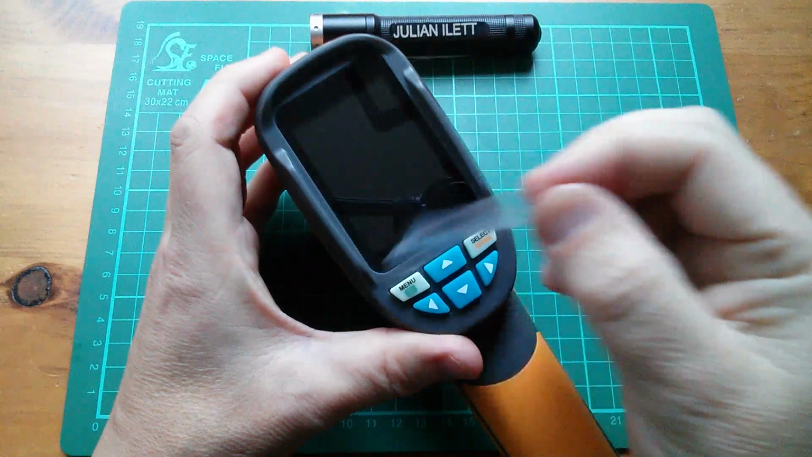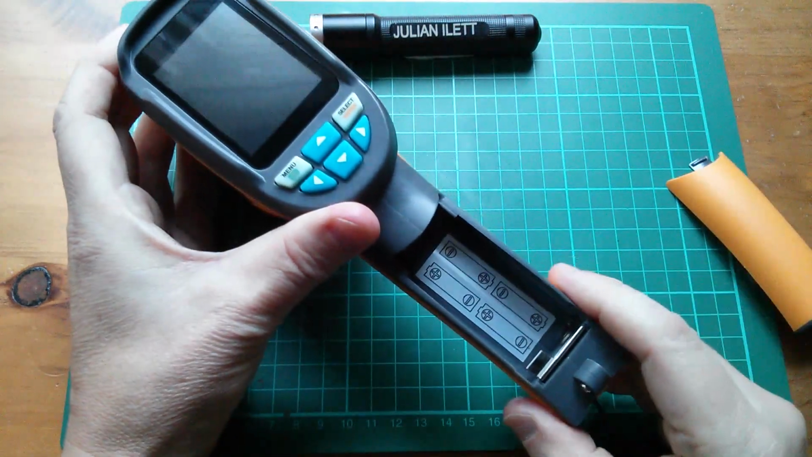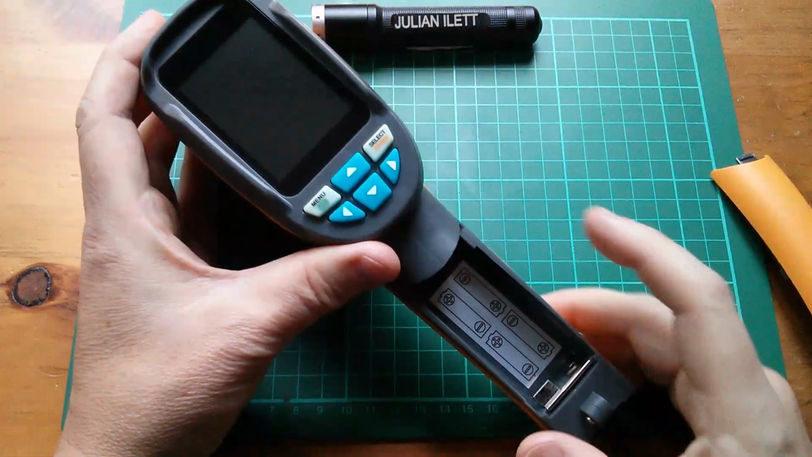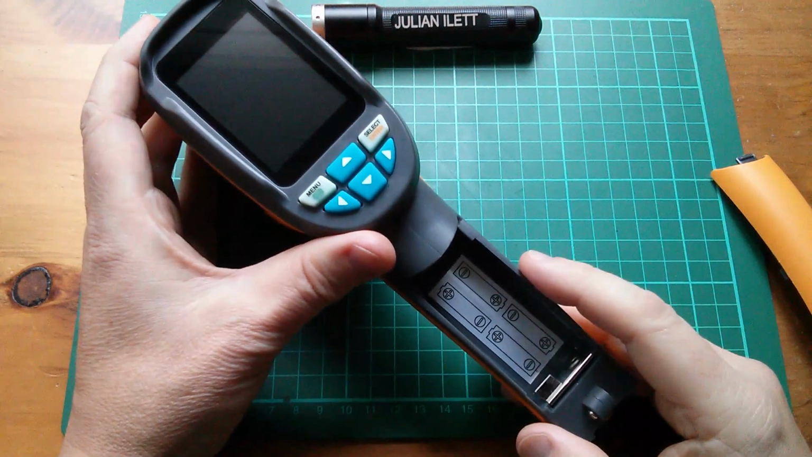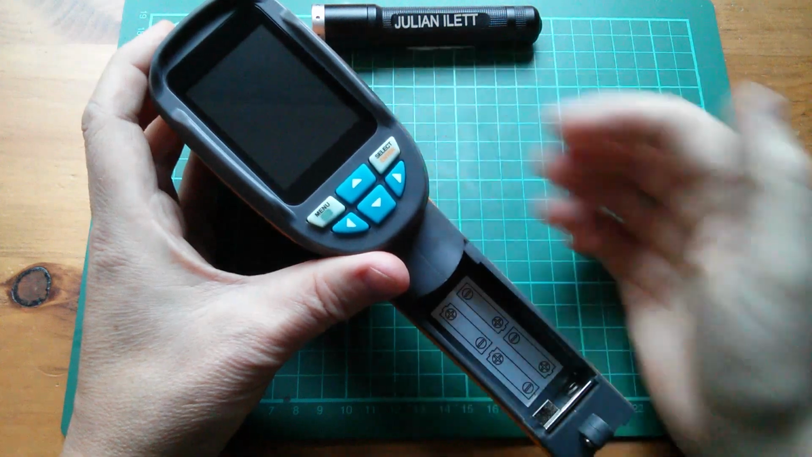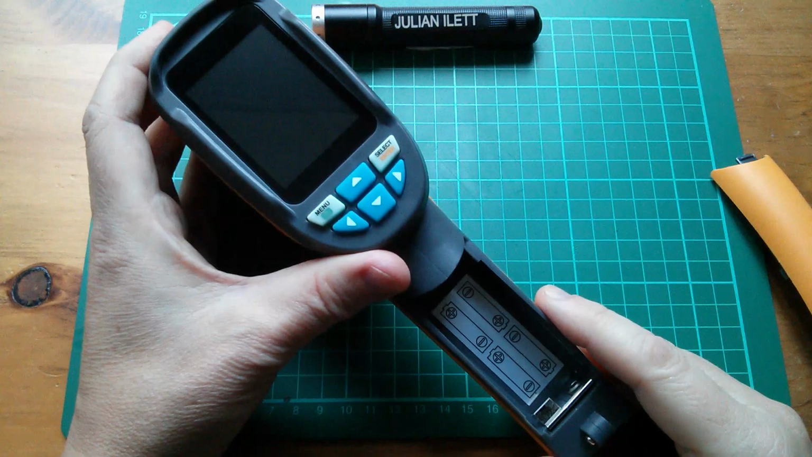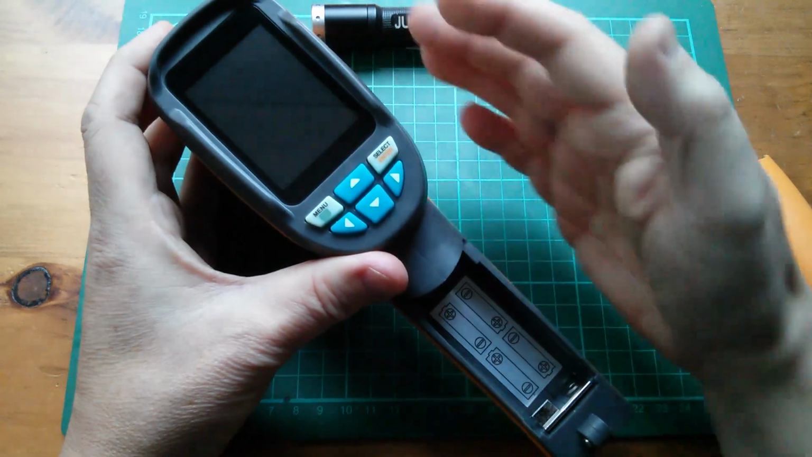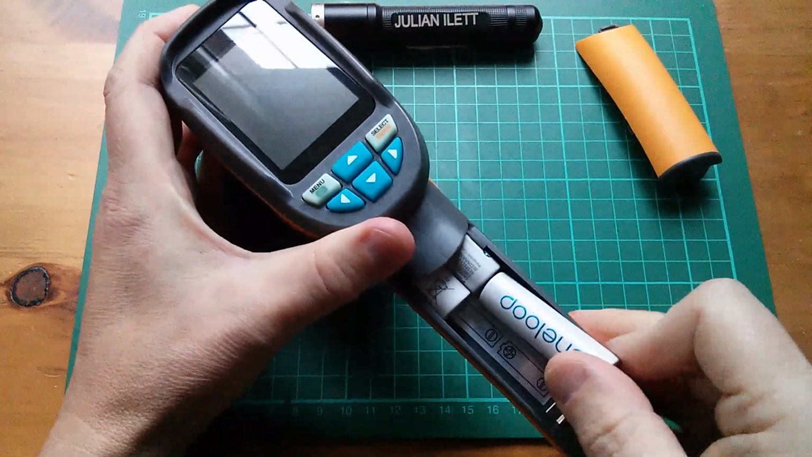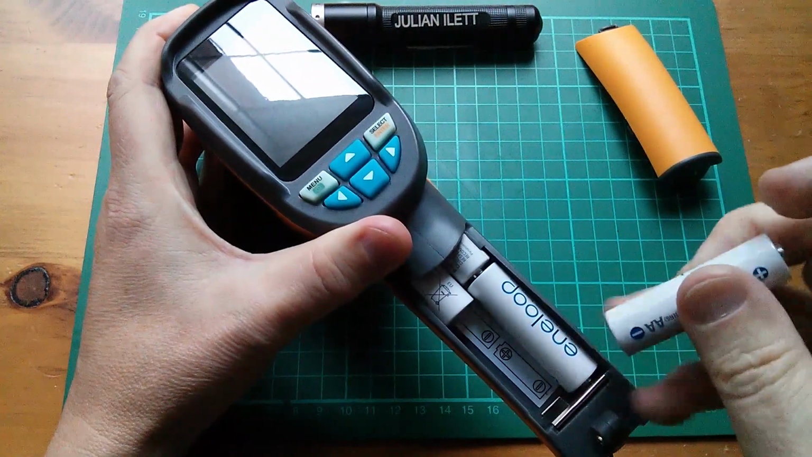Right, first things first, let's look at the battery compartment. Here it is. It takes 4 AAs. Now the question is, alkalines or rechargeables? And this one's quite a difficult decision, because with alkalines, the battery monitoring, either hardware or software, whichever it is, is accurate, and it uses all the energy in those alkalines, but it does use it quite quickly. With rechargeables, the battery monitoring is inaccurate. Now I'm going to use rechargeables because I just can't bear the thought of running down a set of alkalines. That's just a costly way to do things.